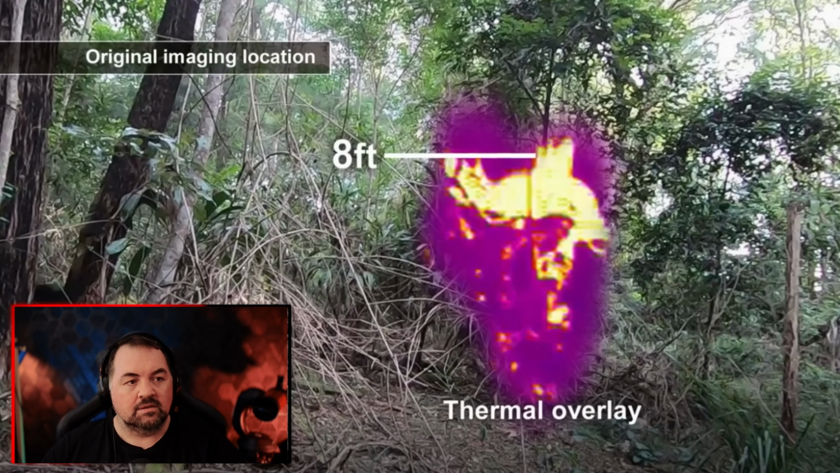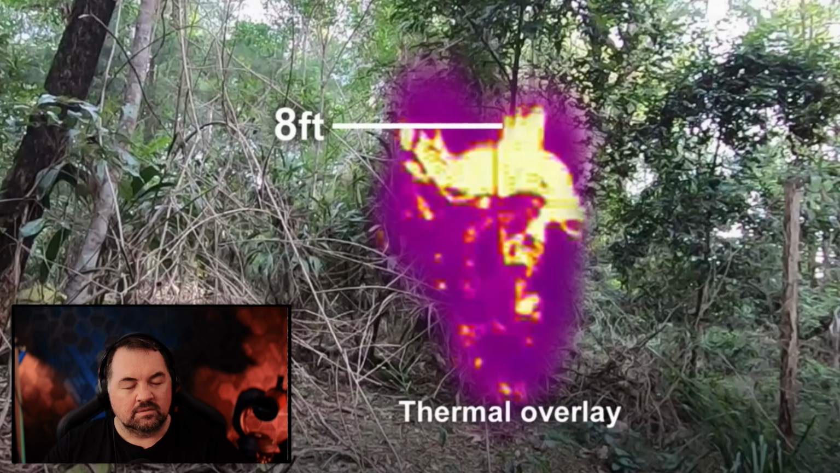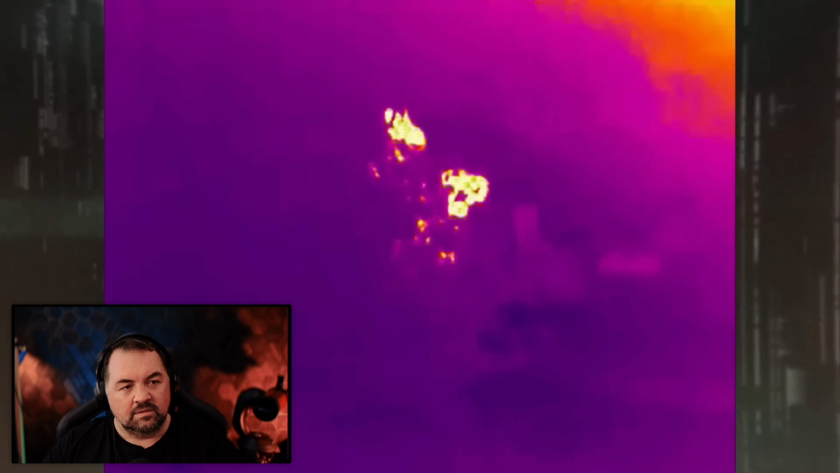To get a sense of the size of the figures in the infrared video. Whatever it is, more than 8 feet tall. The possibility of them being human is highly unlikely. I came to the conclusion that what this video shows are two real Yowie. I think it is one of the most significant films taken in at least 50 years. You can't say this absolutely shows two Yowie when all you've got is not even a full body, but a partial thermal image of something behind a tree, and there's no proof that a Yowie even exists.